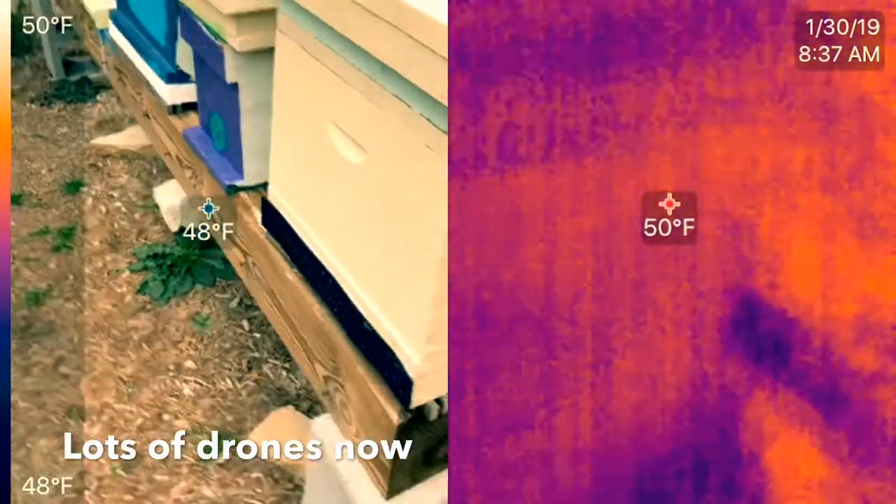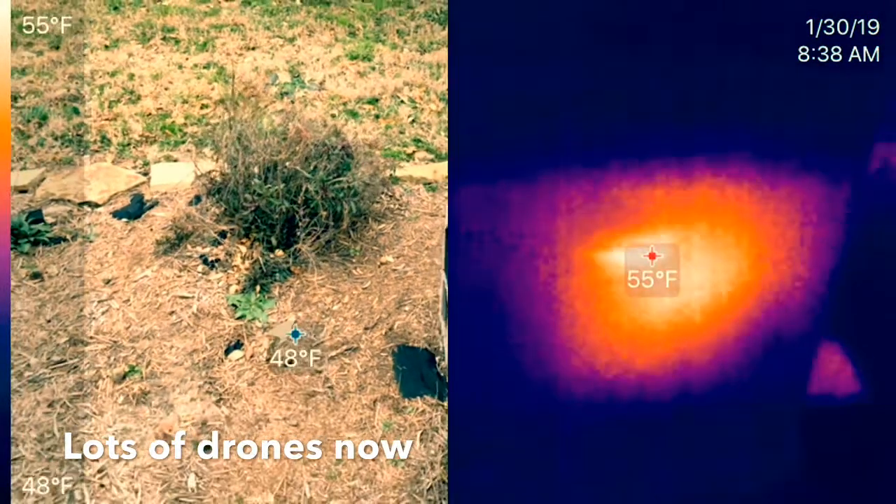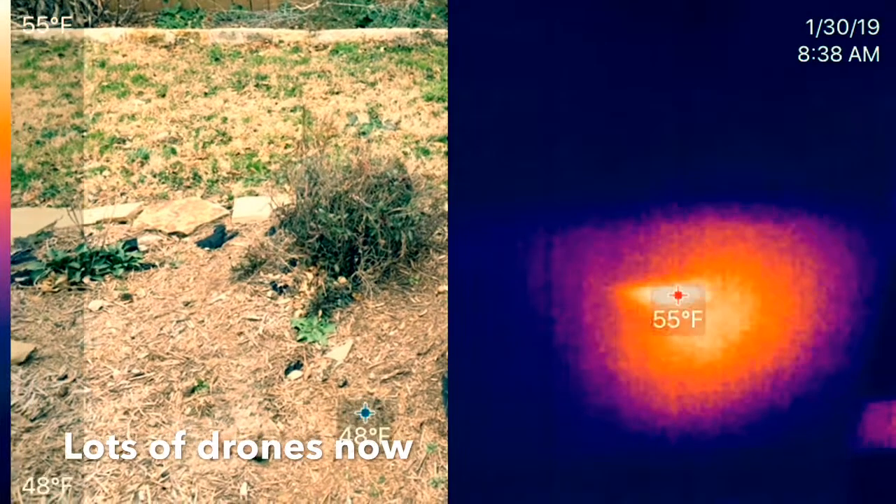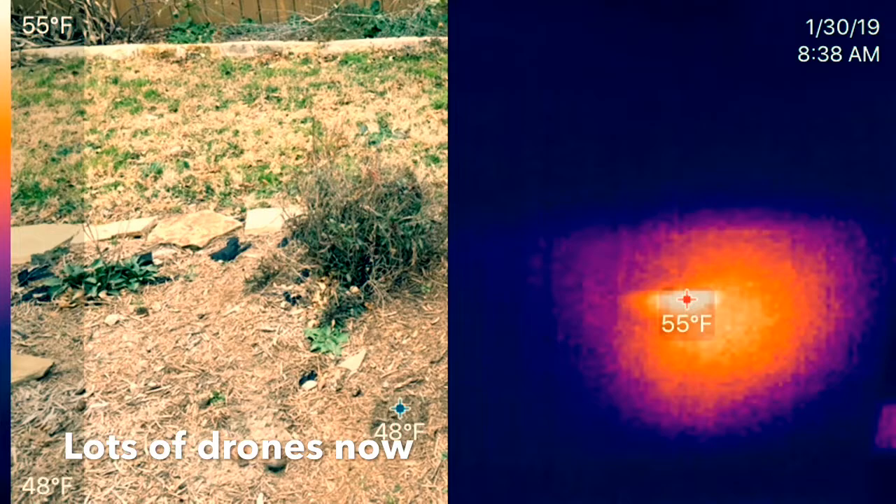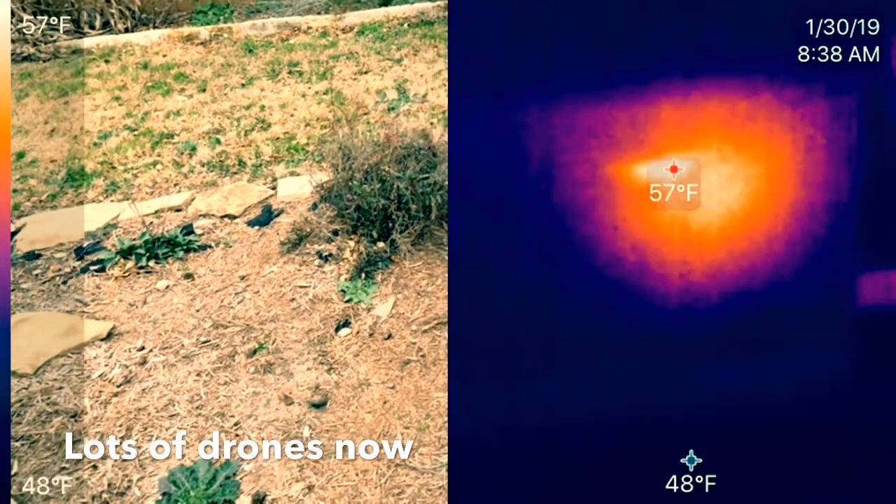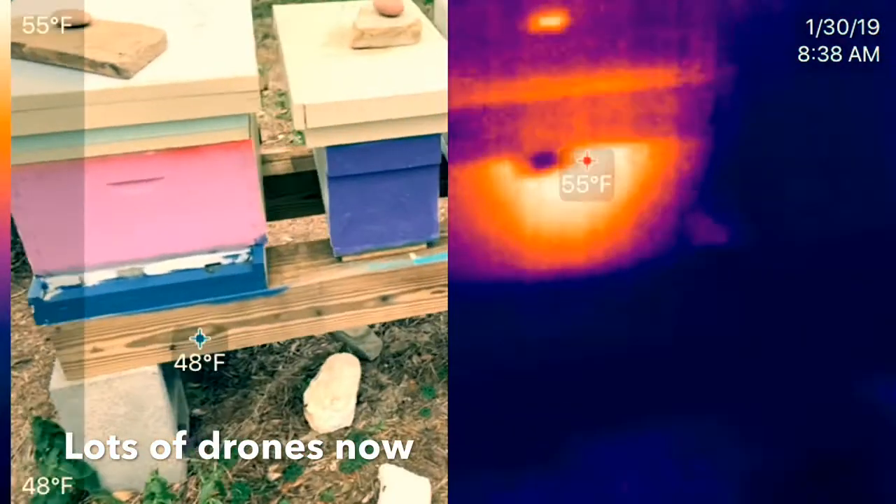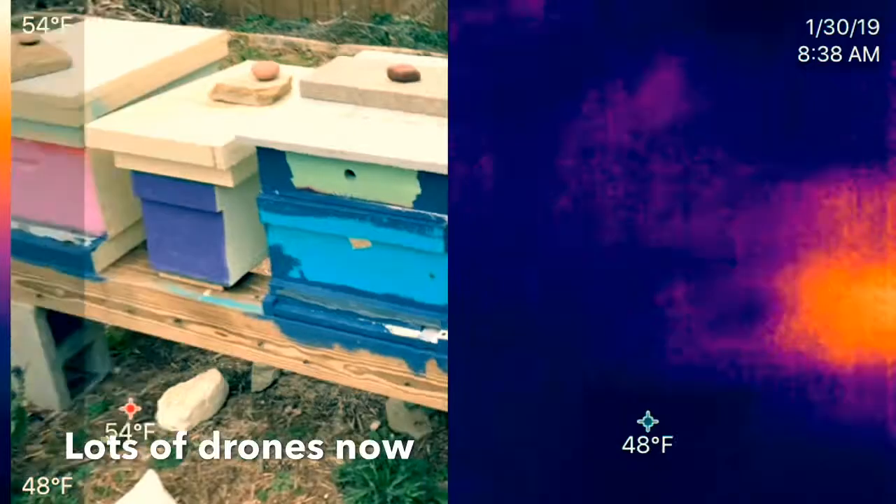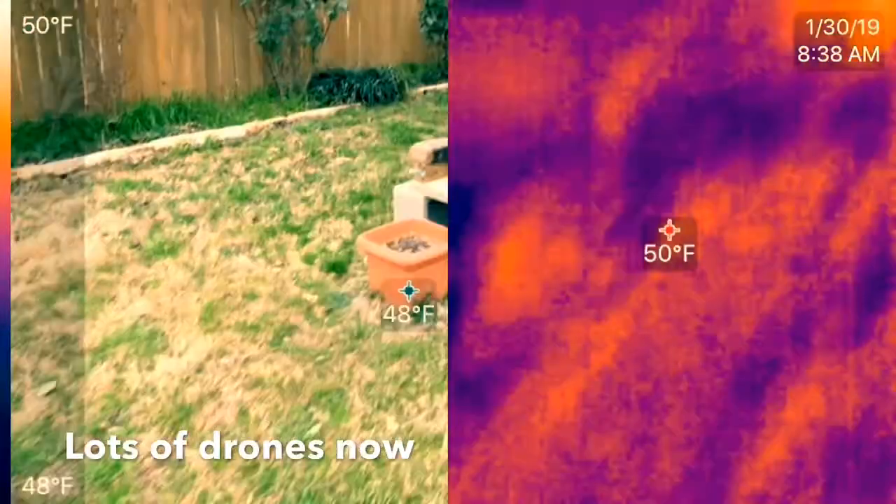This box right here actually has about, I don't know, 6 frames of bees in it, and the rest is honey. But I could probably put a frame of brood in here for them, but I don't know. I just wanted to come around and see what's going on, see if we got some heat.